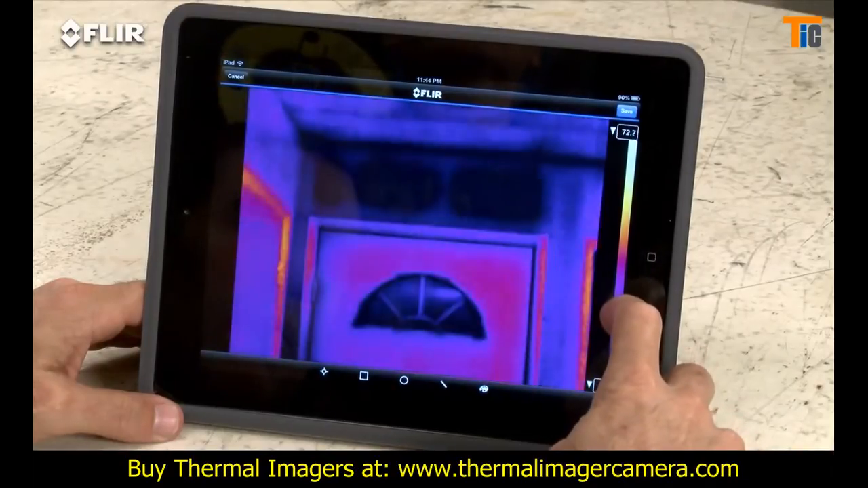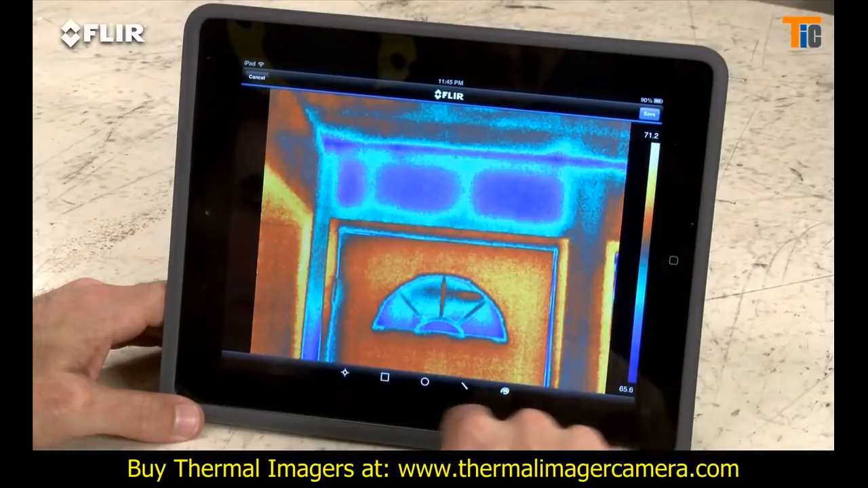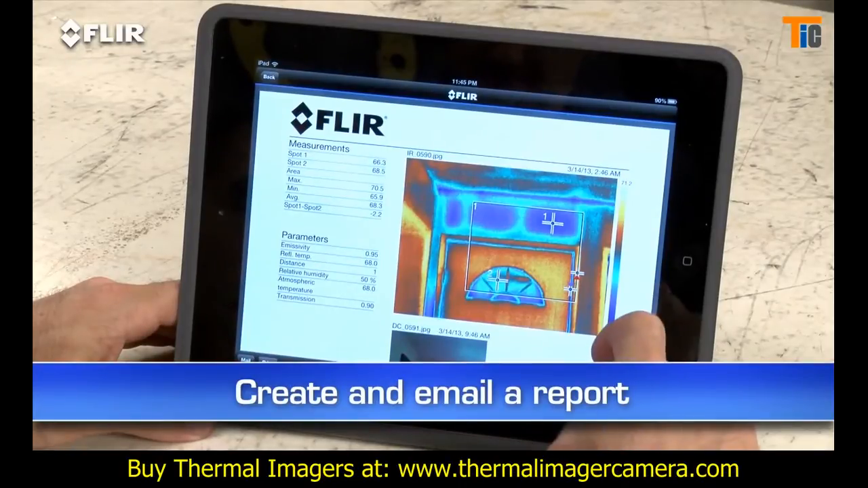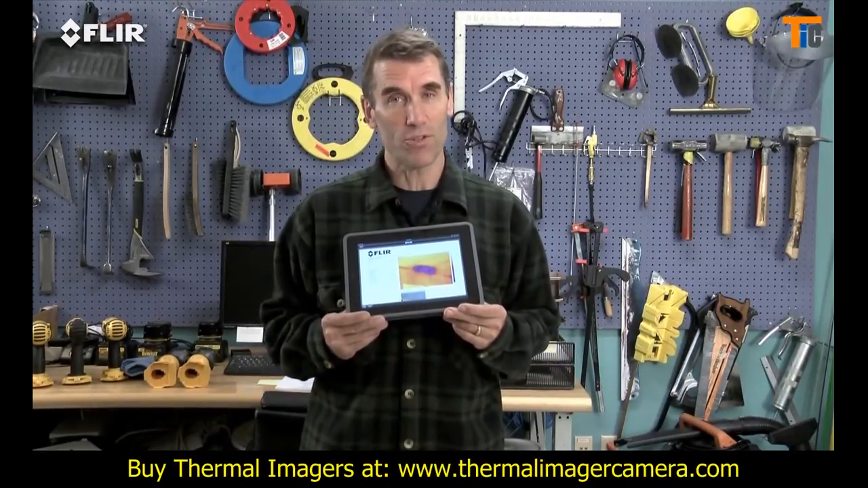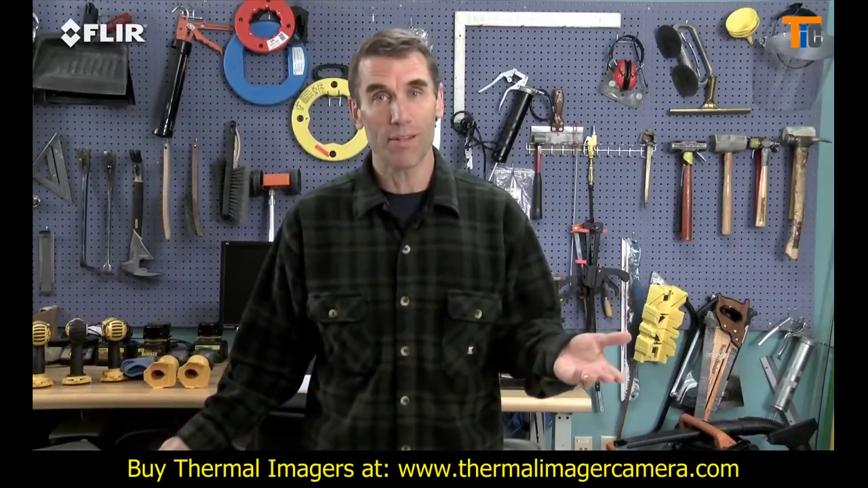Edit them to adjust levels, change the look, add tools, whatever you need to fine-tune and analyze the images. Even create a simple report on site and send it off by email. This is huge when you need to get results out right away and want a faster yes for repairs. After all, when you're busy, who has time to head back to the office?